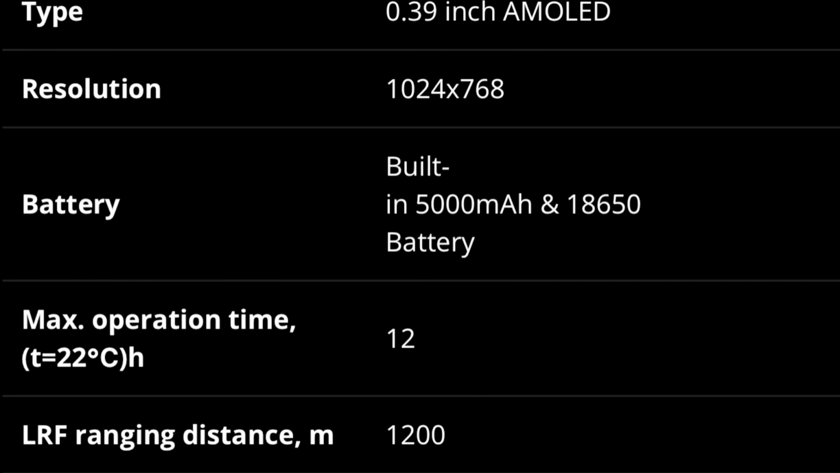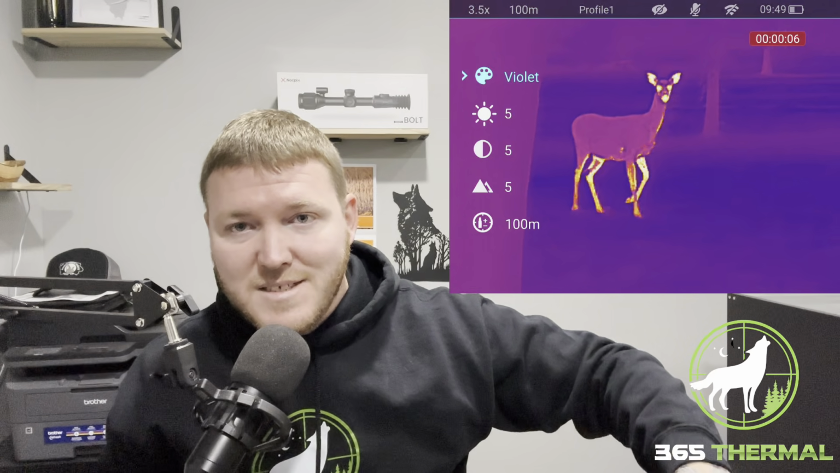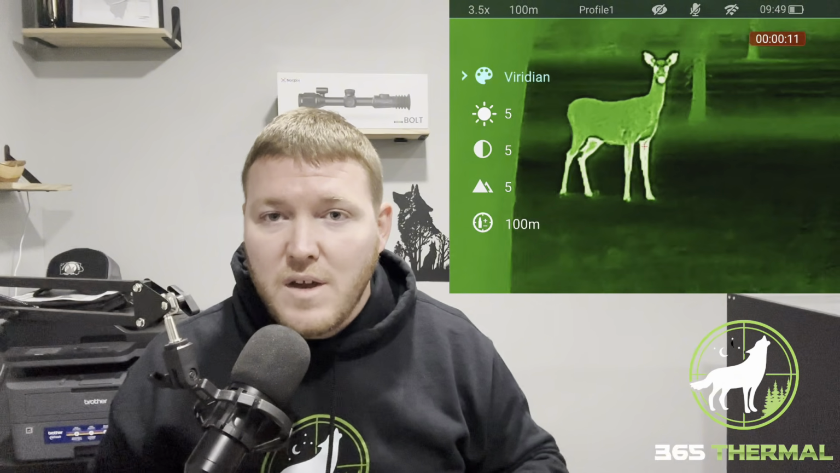Your max operation time is going to be approximately 12 hours, and that's at approximately 22 degrees Celsius. It does have a ballistics calculator in it as well. So for somebody looking for a budget thermal that does all these things, that is one of the functions that I was referring to that you really didn't have much of an option leading up to this point. This does have ballistics calculator built into it. It does do photo and audio recording, as I said. It also does have the shot activated or recoil activated video as well.